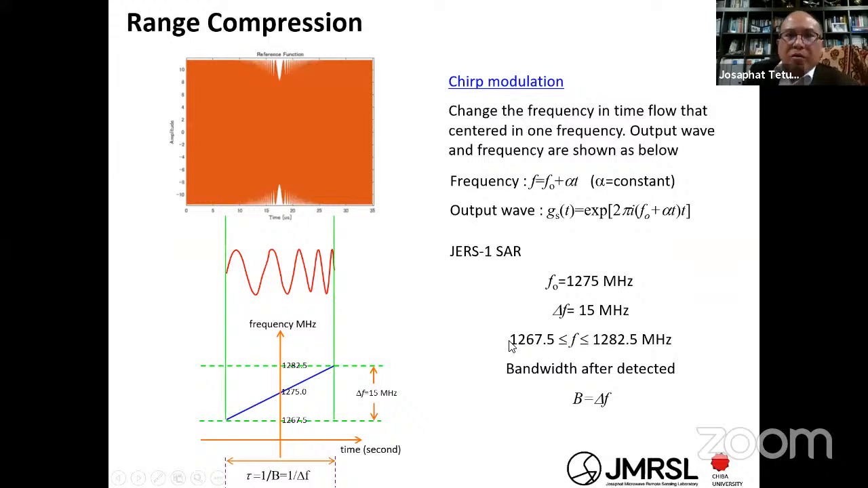One example is JERS-1: the center frequency is 1.275 gigahertz, delta f is 15 megahertz, and the pulse time is 35 microseconds. I simulated it like this.